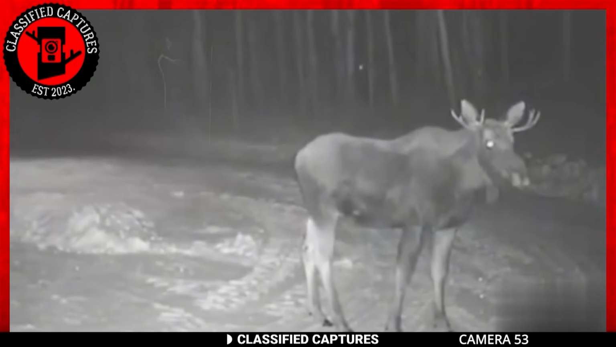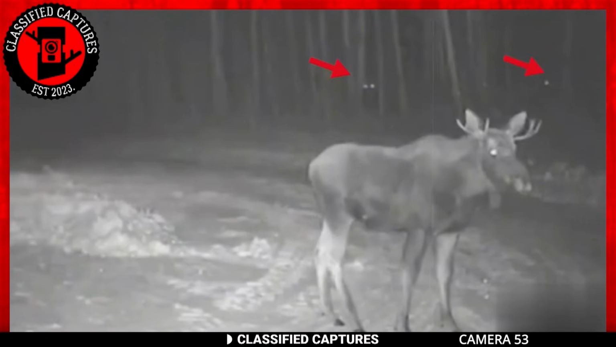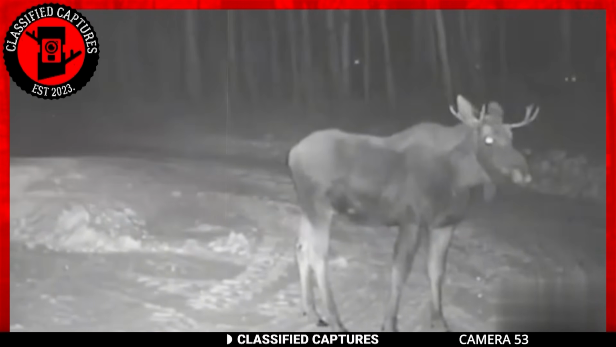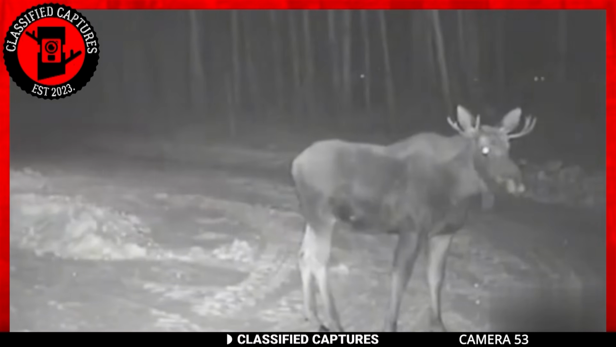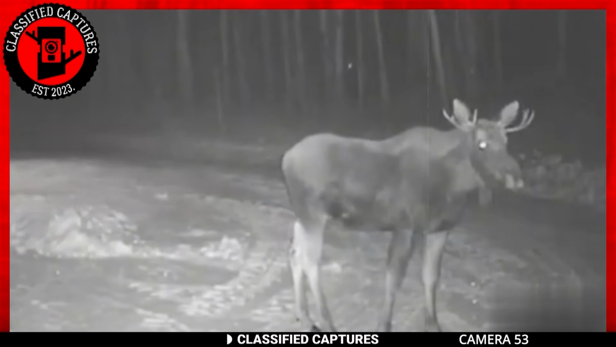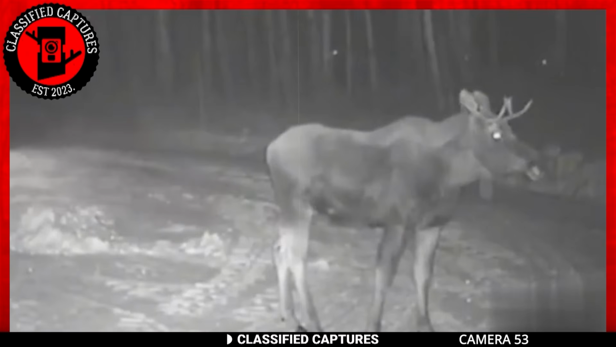This unsuspecting moose was peacefully going about its business at night when a pair of luminous eyes suddenly manifested behind it. The eyes emit an eerie glow from the trees situated behind the moose. The trail camera's owner, who captured this footage, was genuinely intrigued and utterly baffled by the sudden appearance of those eyes. Considering their significant size, it's rather uncommon for any animal to stalk a moose. The primary predators of moose, such as wolves and grizzly bears, typically target moose calves due to the substantial effort required to bring down an adult moose.